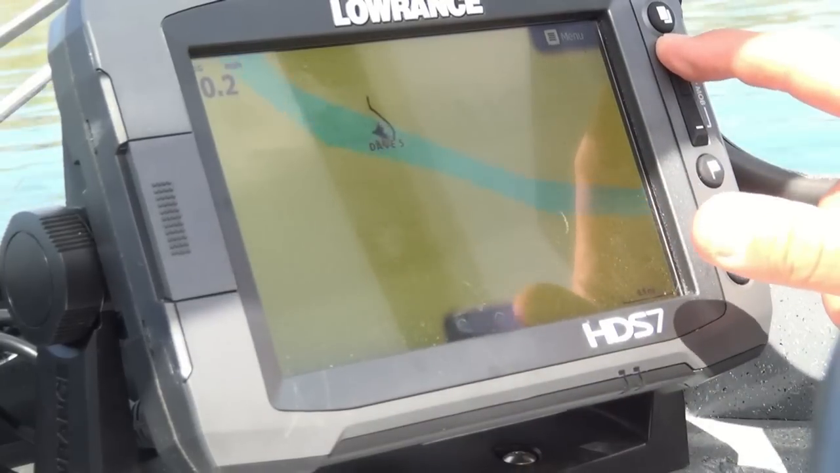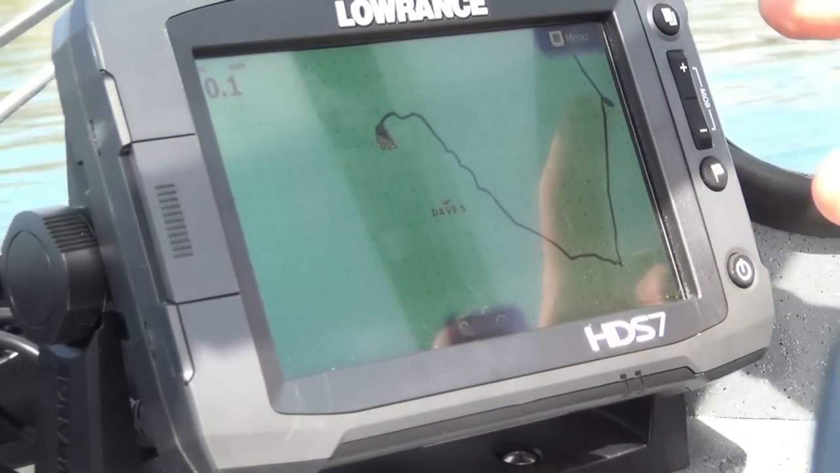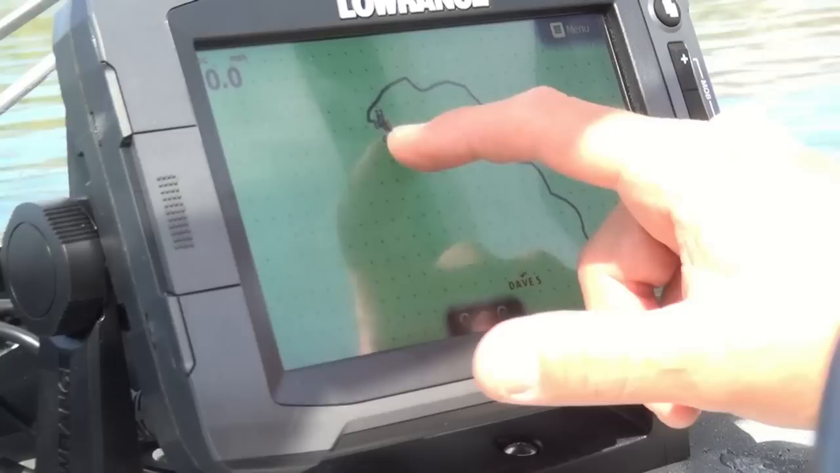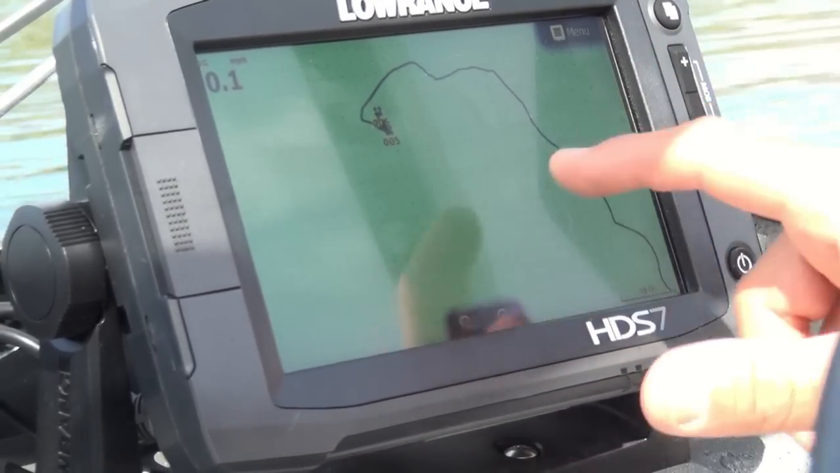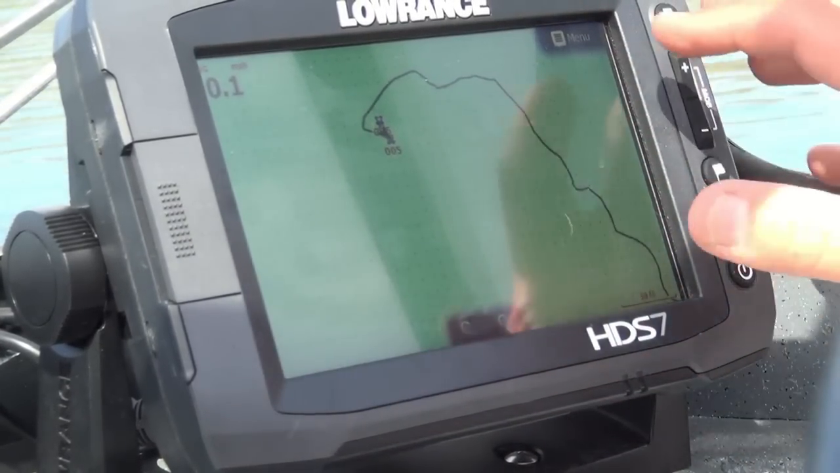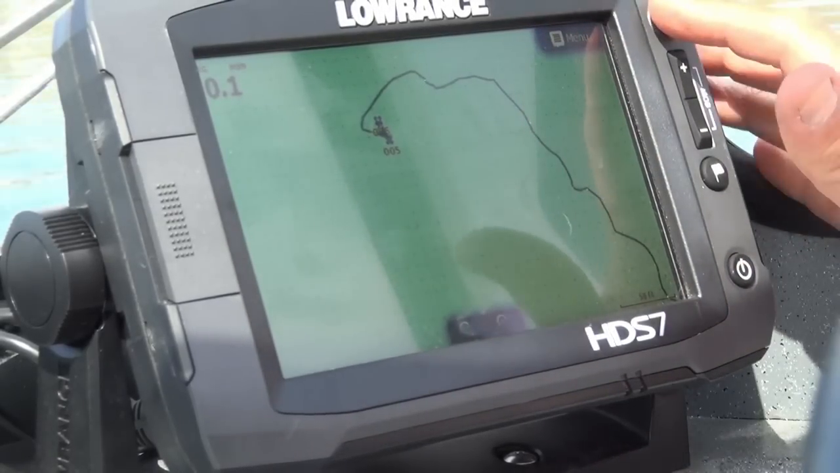Now I'm going to zoom in here. And here's some of those other waypoints that we just set right there. Yeah. If I zoom in even further, you can see I set waypoint 5 and waypoint 6 off that menu there. And that's how easy and user-friendly this unit is. Tremendous.